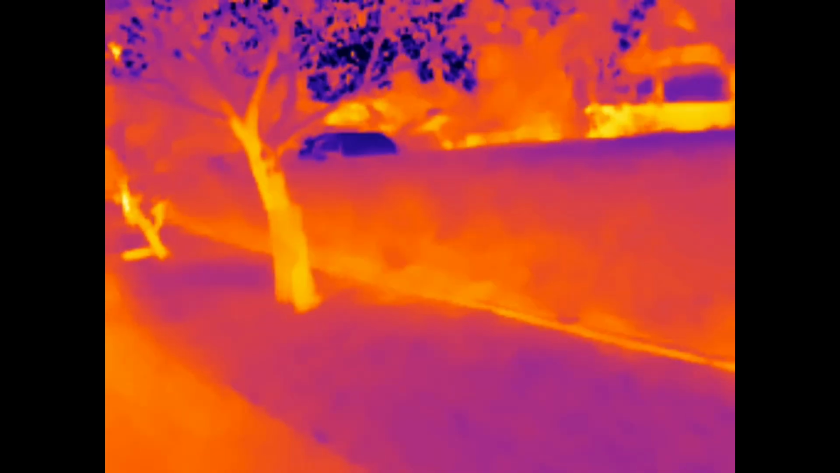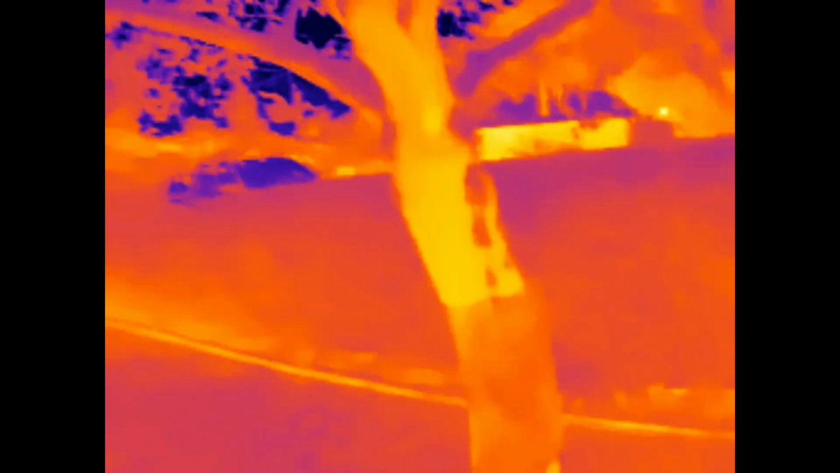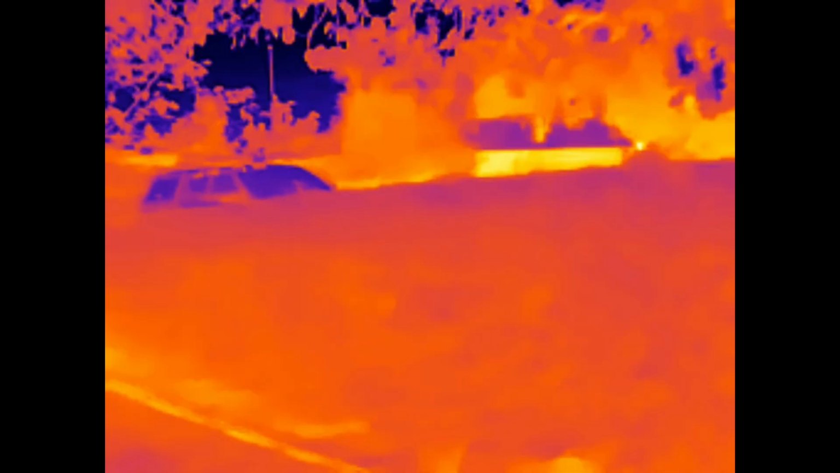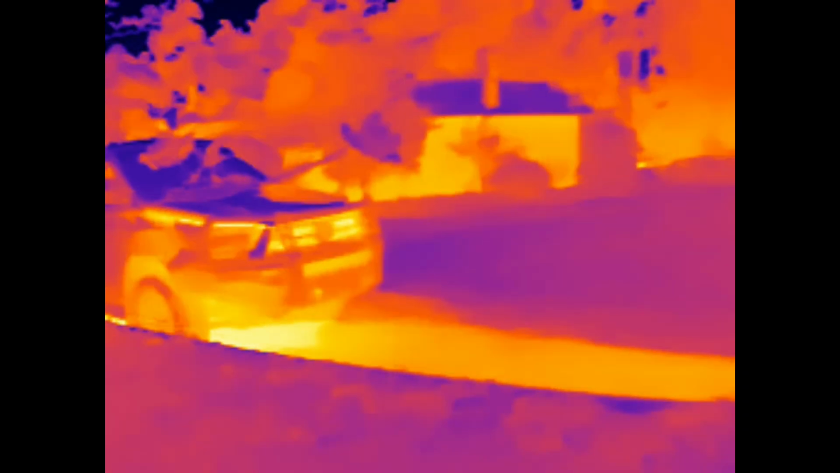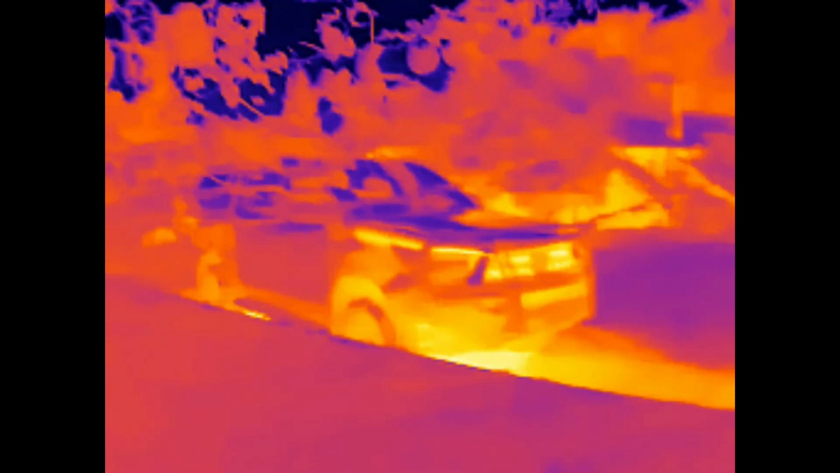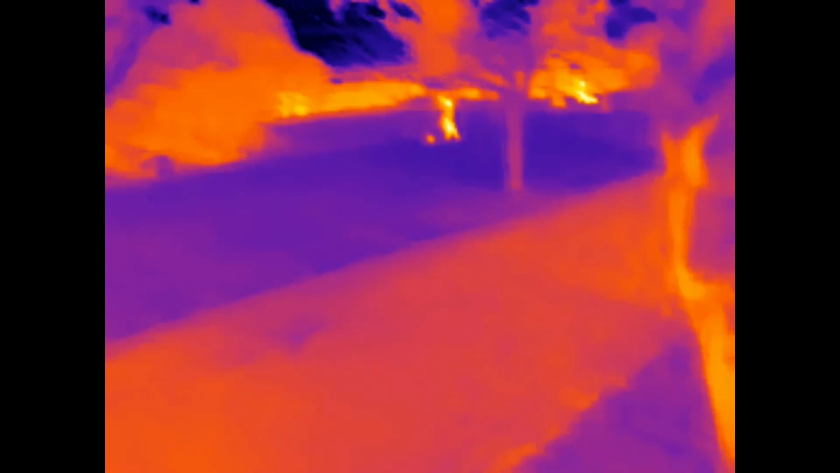And I'll just get close to this car and see if we can detect whether the top of it is hotter or not. Yeah, it looks like it. And even underneath, so I guess it was parked here recently.